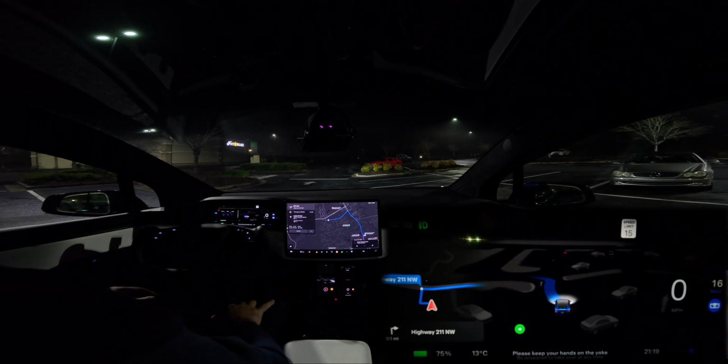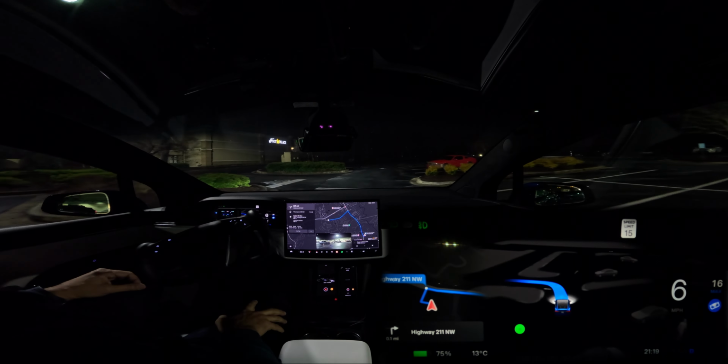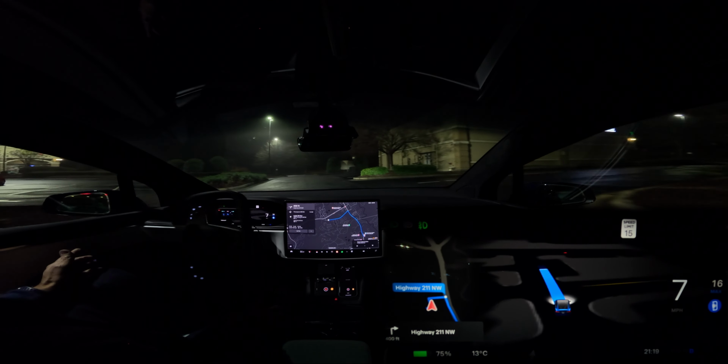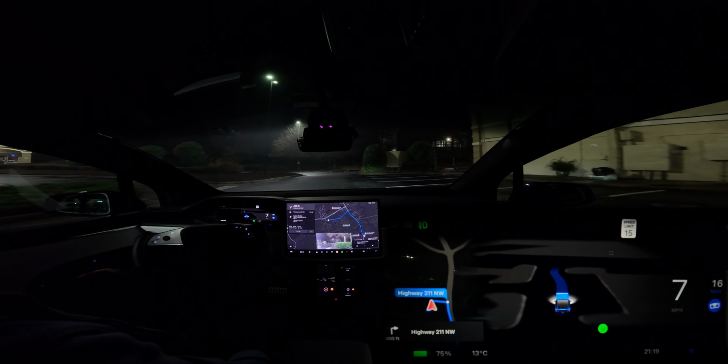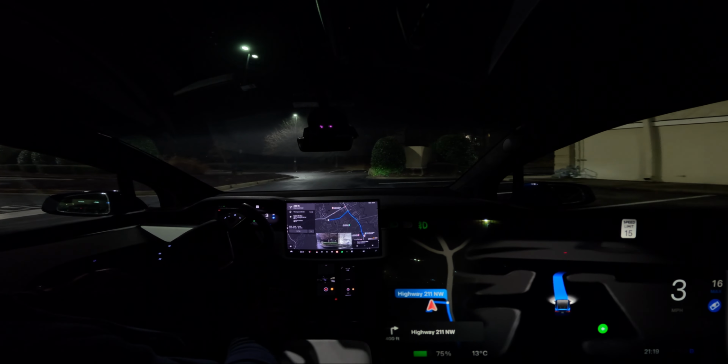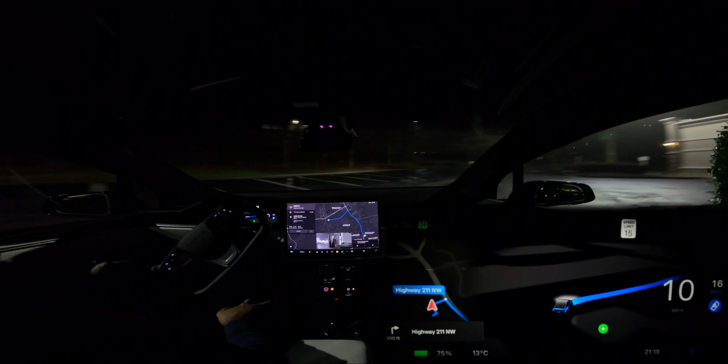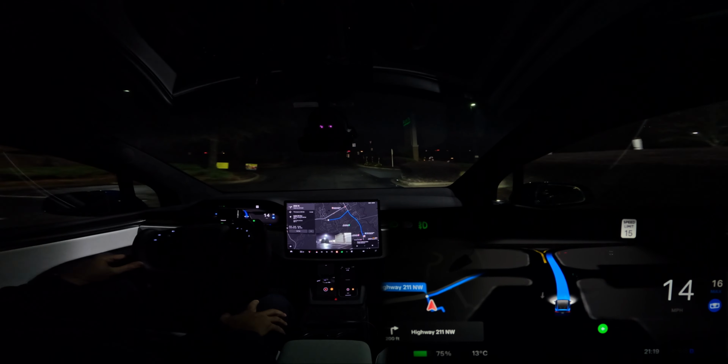Alrighty, off we go, back home. All right. The car things. Okay, I was just about to say that wasn't really a way to make that turn there. Stuff in the back is flying around.